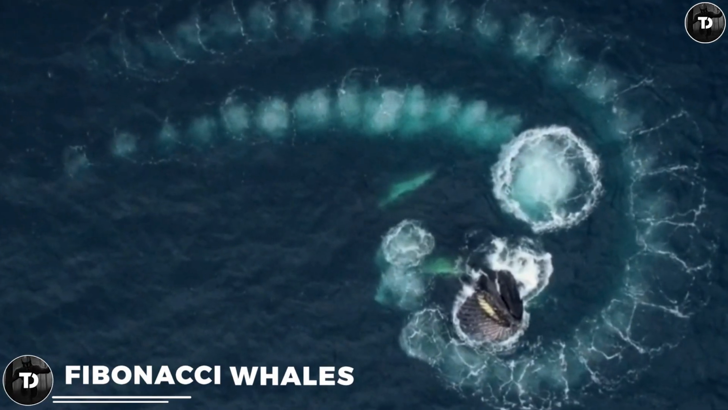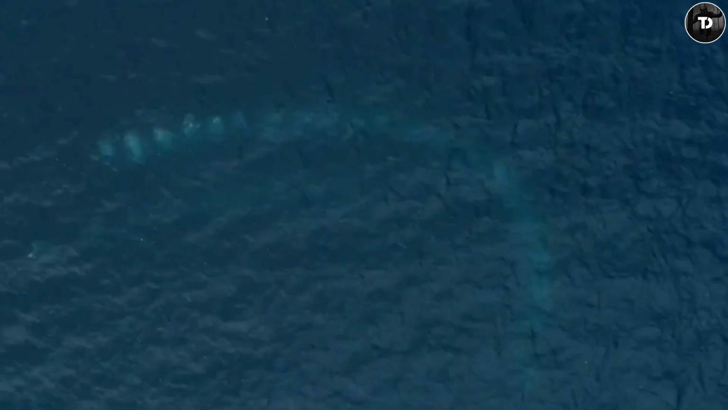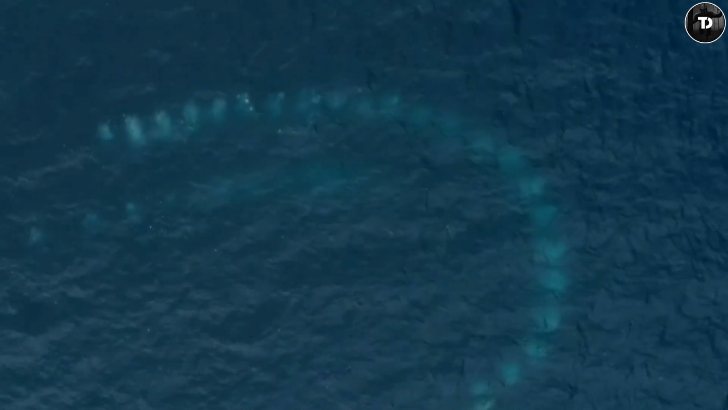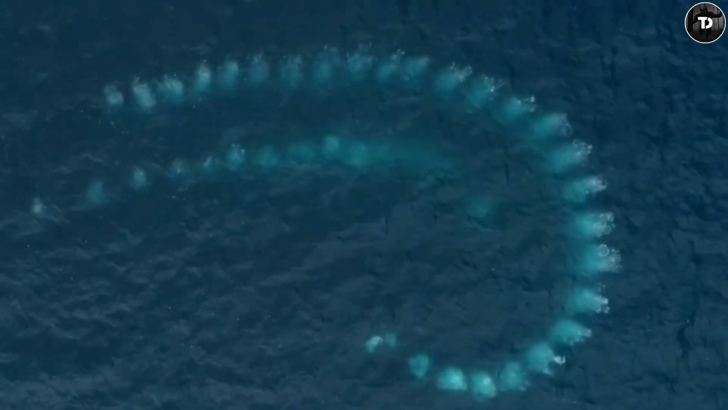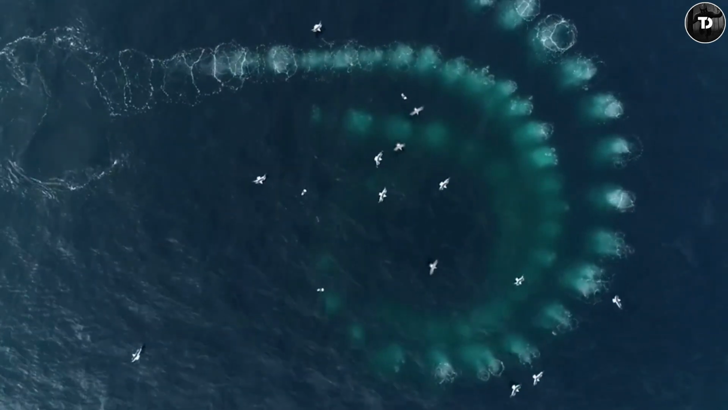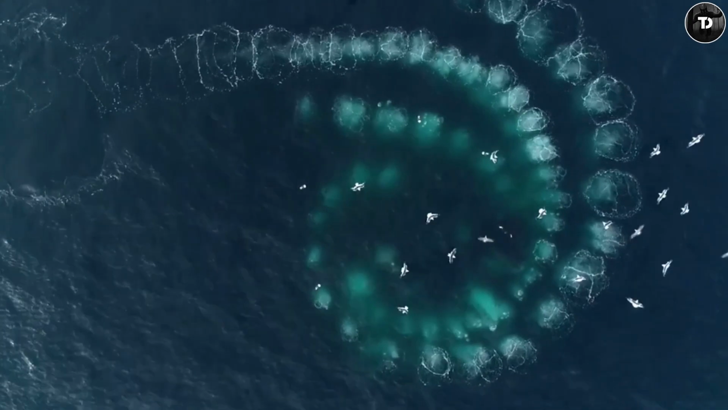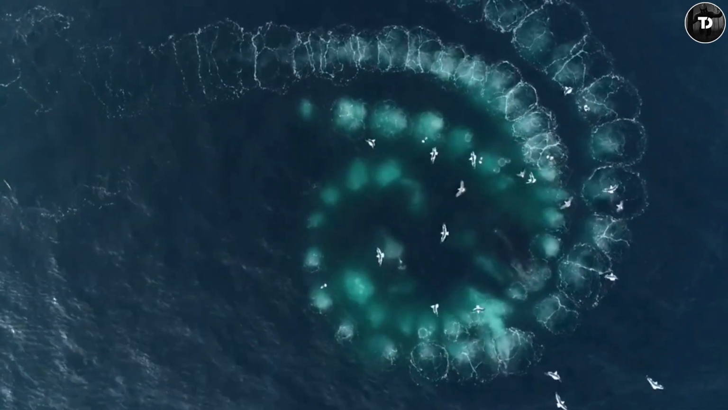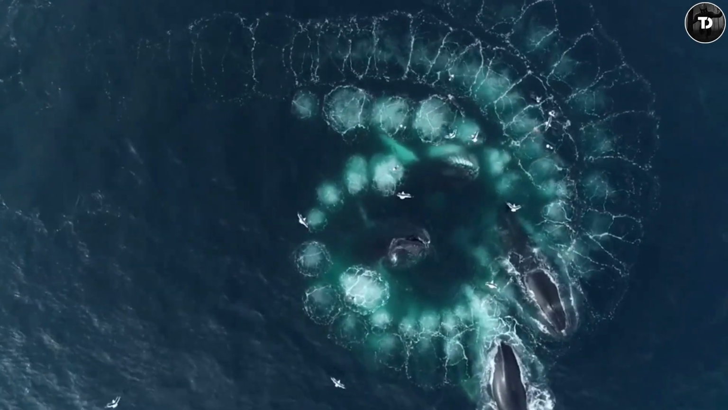Fibonacci whales. A wildlife photographer was flying his drone above the ocean when he came across this stunning visual. It was a scene of a group of humpback whales arranging themselves in a particular order, none other than the Fibonacci sequence. Why do they do it, you might wonder? By creating these bubble net spirals, the whales are forcing their prey to the center of the spiral for catching easily. What a magnificent sight to be stumbled upon. So if you ever encounter something like this, make sure to stay away, because you are interrupting their lunch.